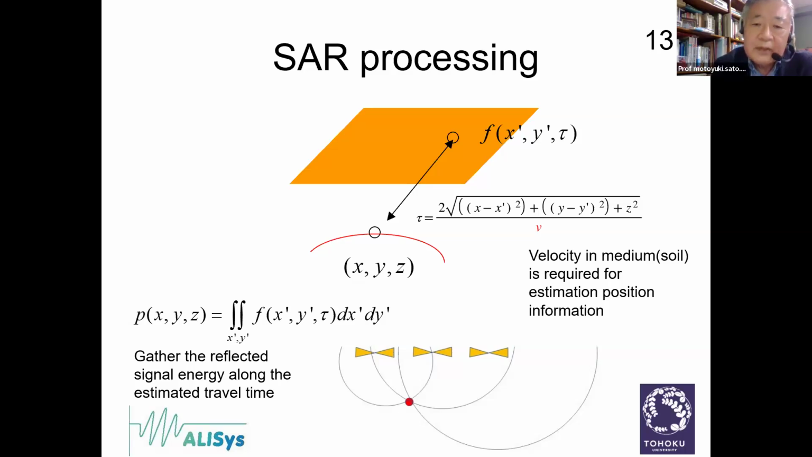When we do SAR processing for spaceborne remote sensing, v is the velocity of the electromagnetic wave propagating in space, so this is a constant. But if we do the processing for GPR, v is the velocity of the electromagnetic wave propagating inside the soil, and the velocity of the electromagnetic wave in soil is not a constant. That is a very important point.